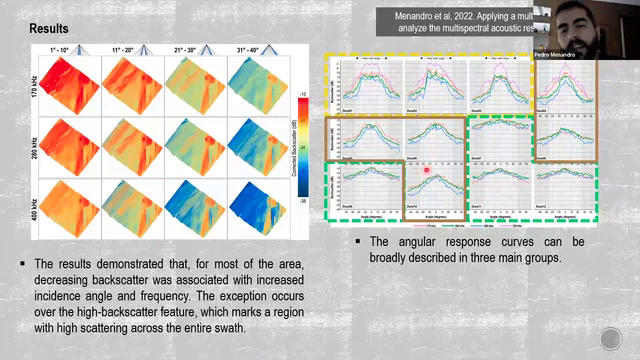The angular response curves can be broadly divided into three main groups. The yellow one shows a low decrease in the first 20 degrees close to the nadir region, followed by a high decrease in the outer beams. The brown one is more typical of mud sediments, with high backscatter level loss in the outer beams.